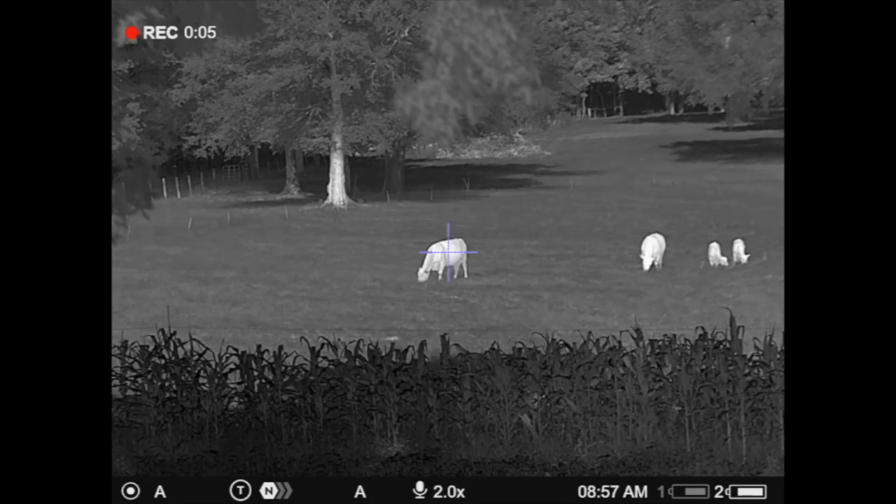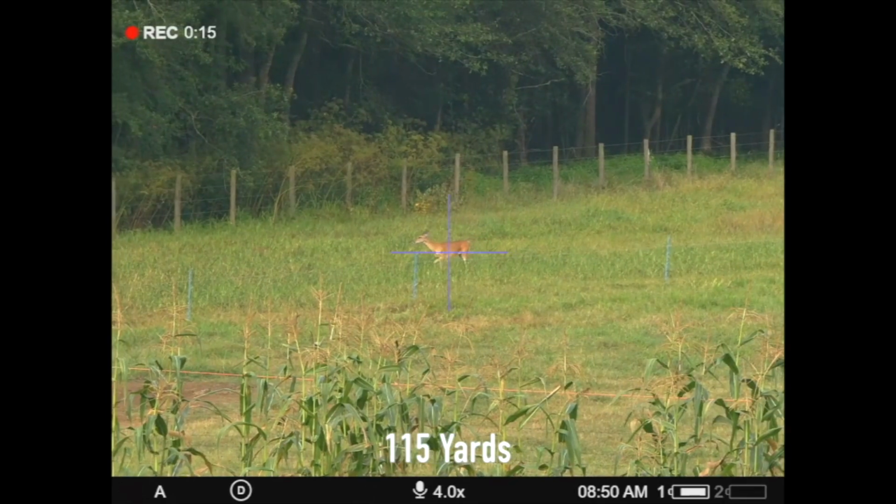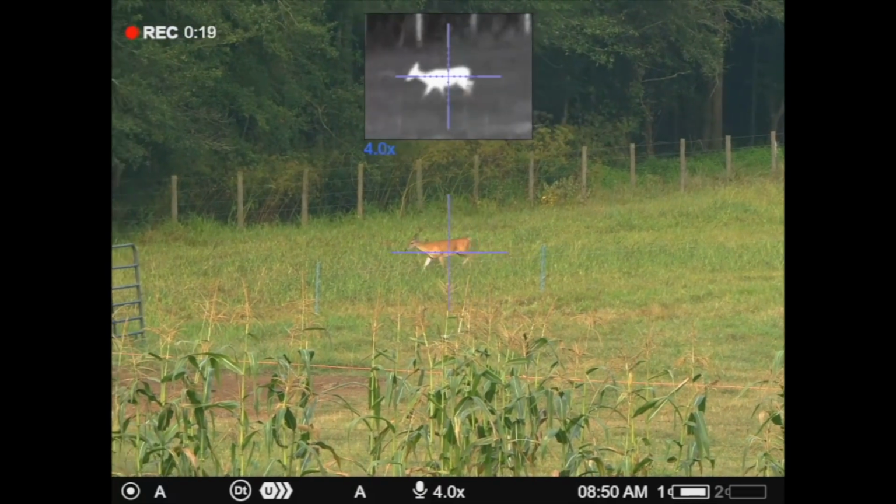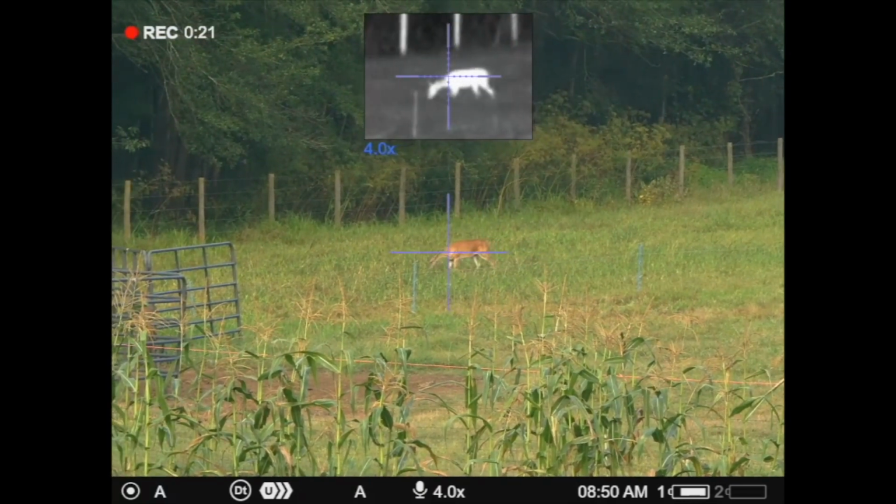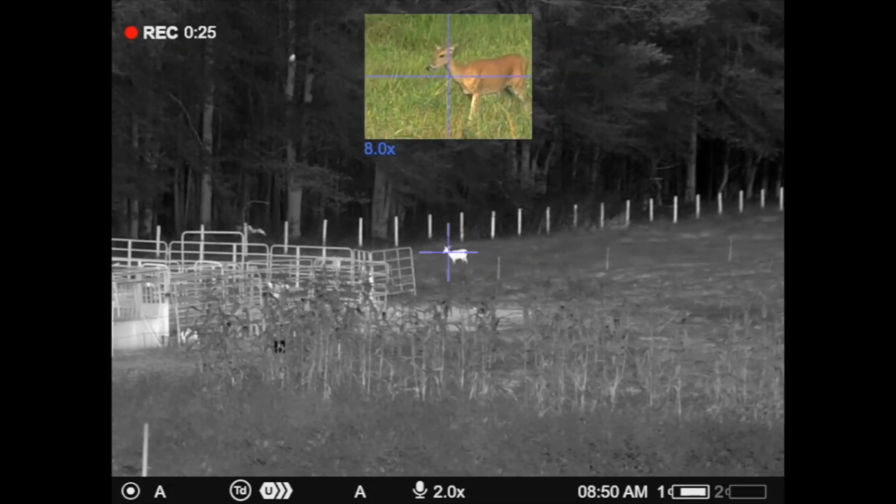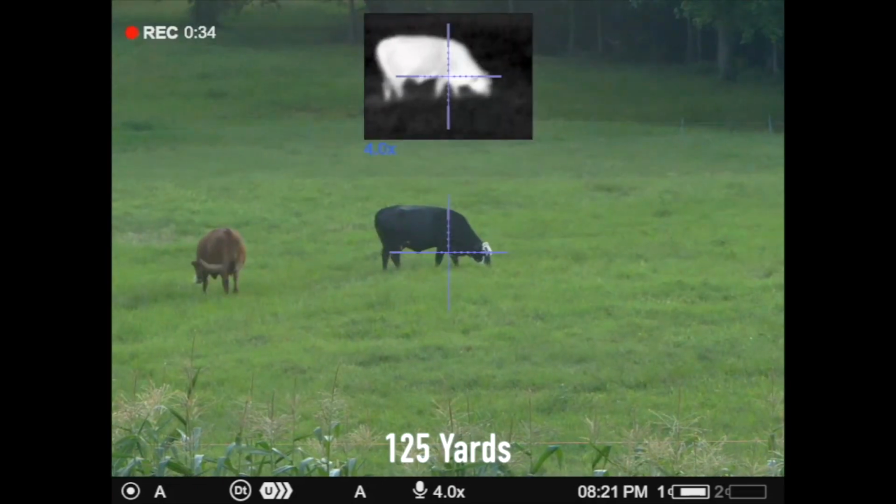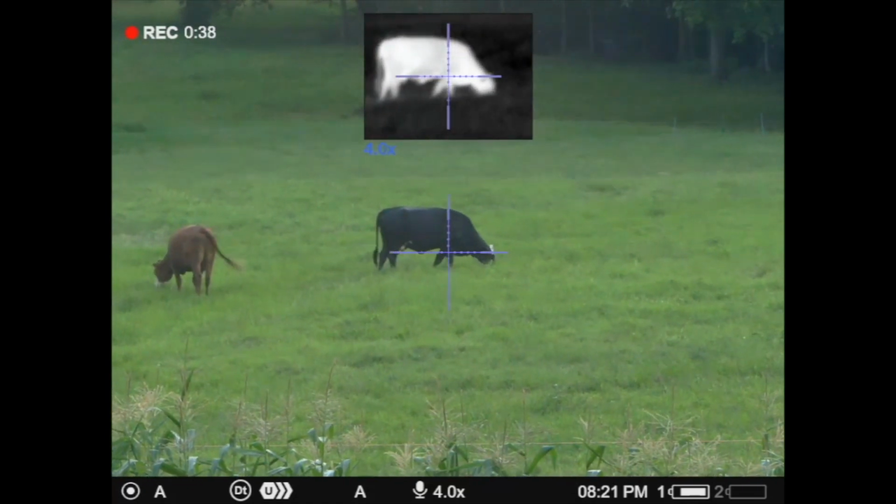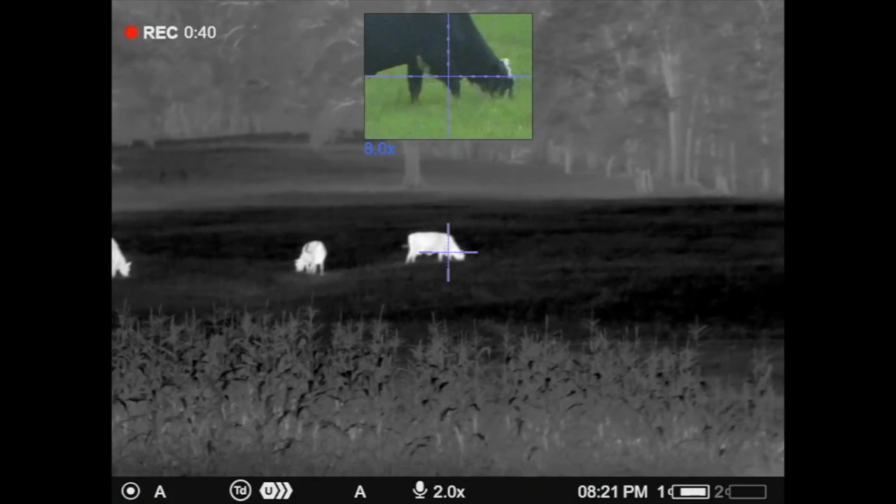There's thermal, and there's the digital daytime vision, full color, 4K resolution, 3840 by 2160 on that full color digital vision. It has an AMOLED display of 1024 by 768 resolution. It's a 50 hertz refresh rate.